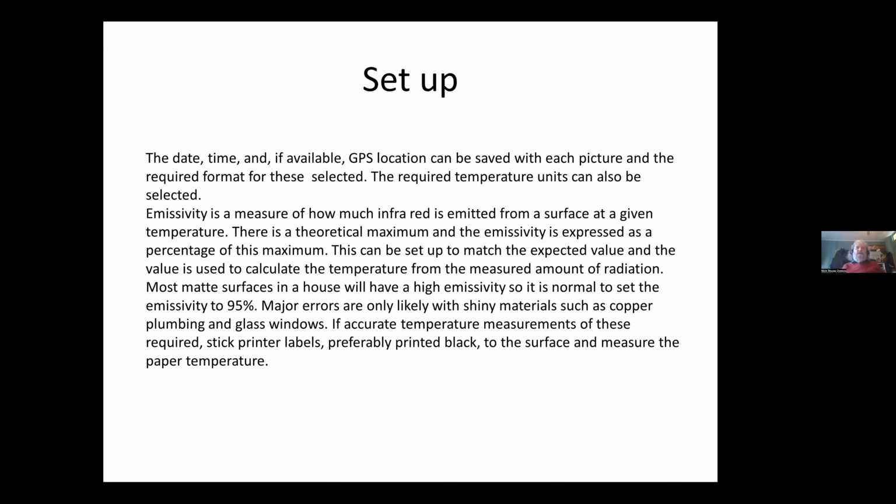But for those that want to know what it's all about, emissivity is a measure of how much infrared is emitted from a surface at a given temperature, and it varies depending on what the material is. There's a theoretical maximum value, and the emissivity is expressed as a percentage of that maximum. We can set it up on the device to match the expected value, and that value is then used to calculate the temperature that it says that surface is at.